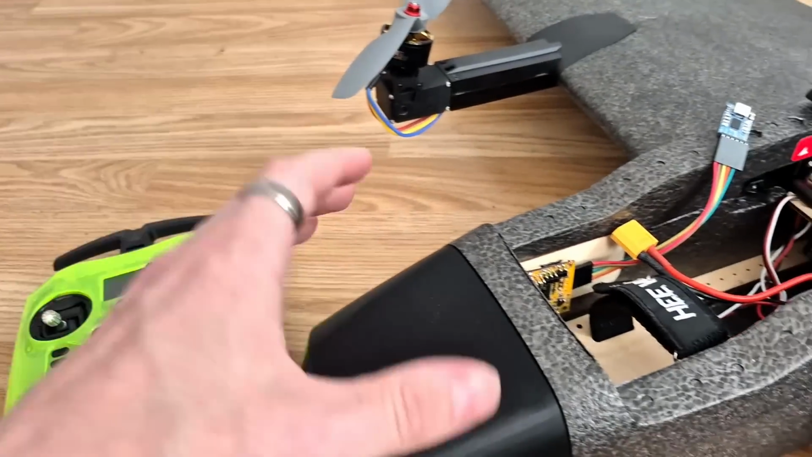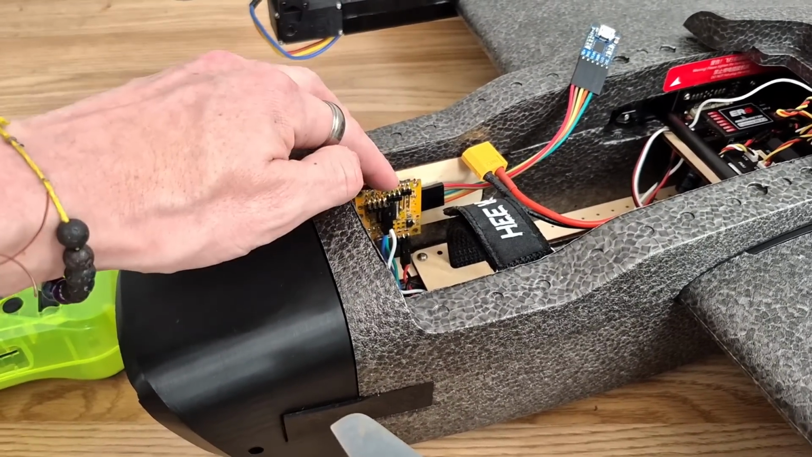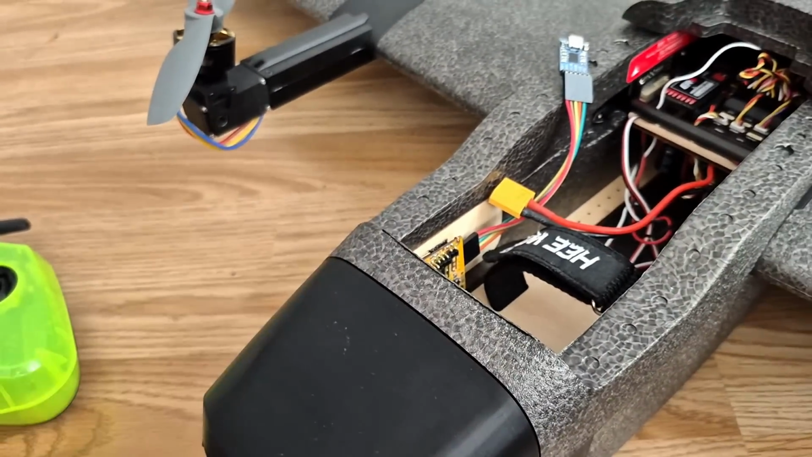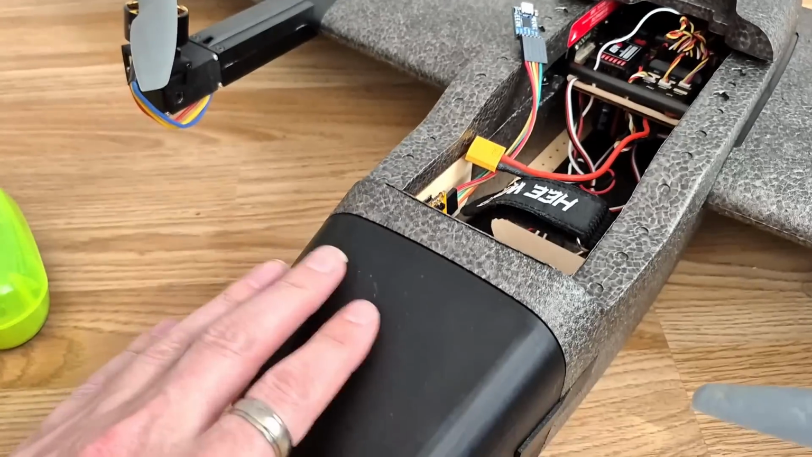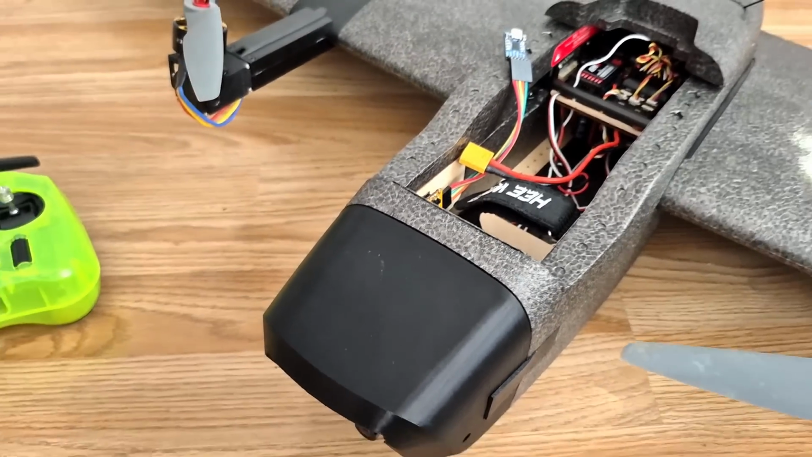And I've got to give massive credit to Dwayne for developing this board, developing the software, and then being kind enough to send me one so that I can test it out. So yeah, I'm going to power this aircraft up, and then I'll show you all of the different color palettes so you can see what they look like for yourself. Let's go.